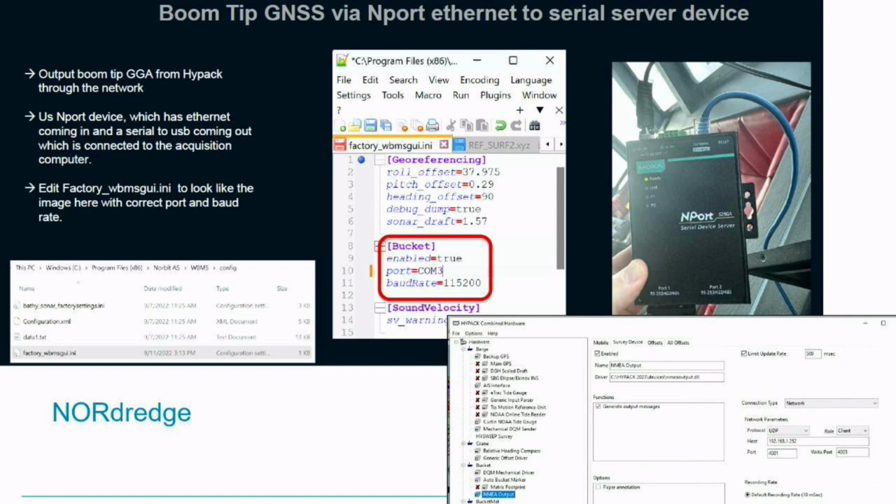Since the computer was really far away from where the topside unit was, we just used our existing dredge network, because we couldn't run a serial cable 200 feet away. So we were able to plug the serial straight into the topside unit, export the GGA string on the network over the Ethernet cable, and plug that straight into the topside. So that's how we were able to solve that.